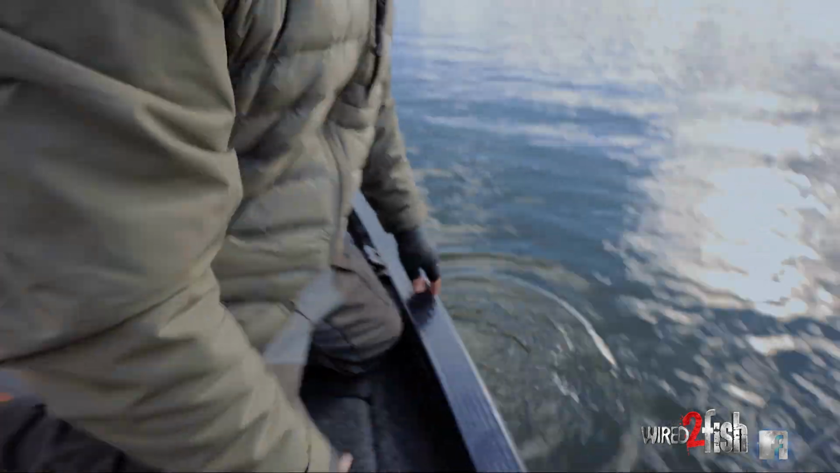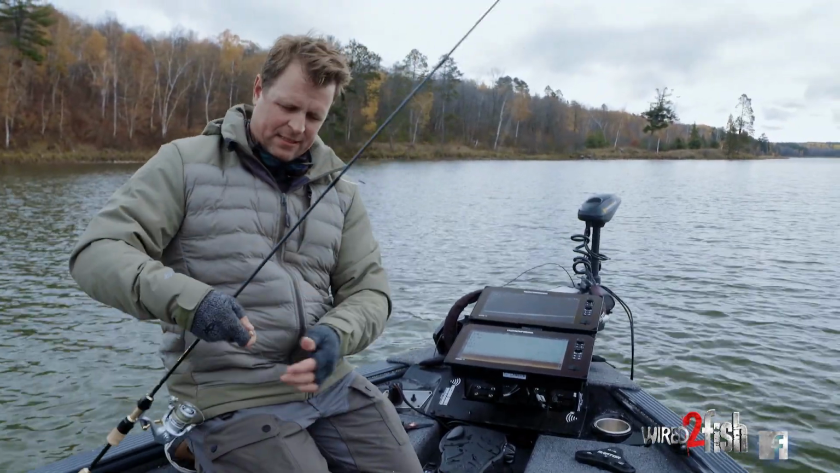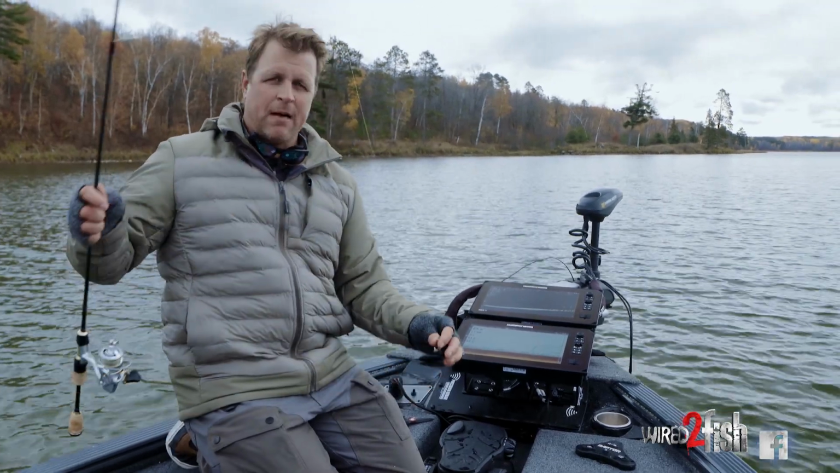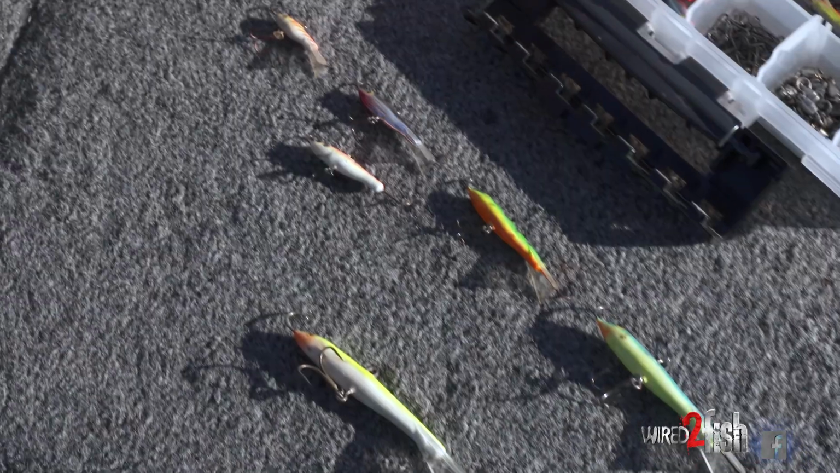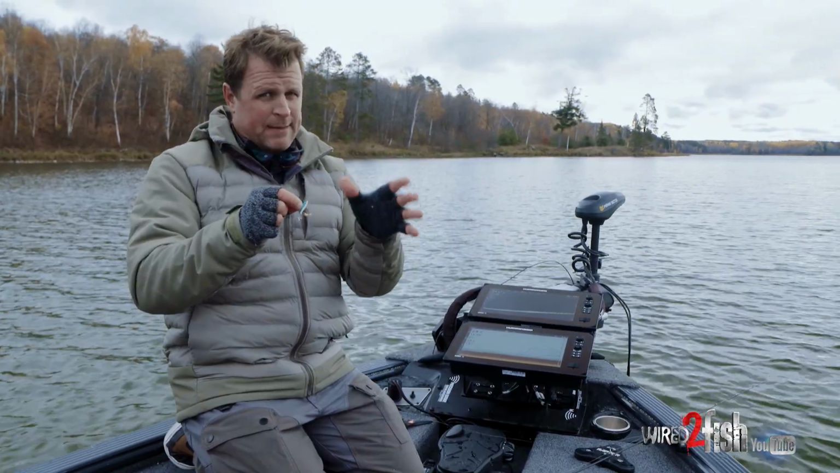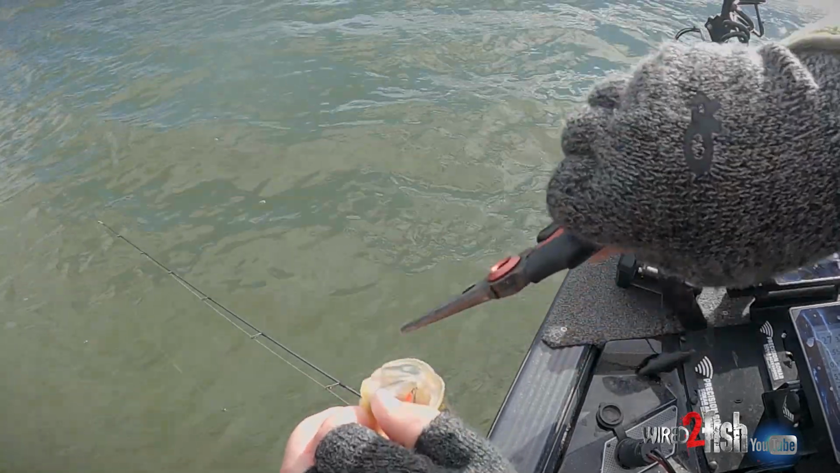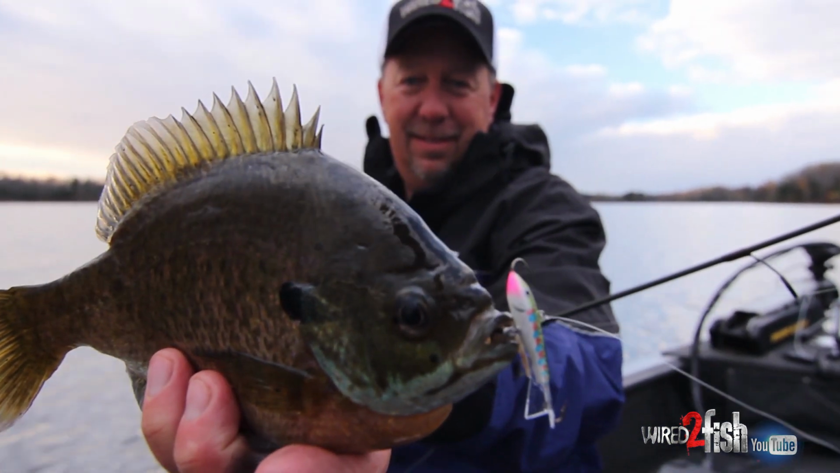There you go, girl. I just want to walk through the core setups that I have on my deck, and this is what I have on my deck pretty much all fall if I'm pan fishing, always. So first setup here, jigging wrap, either a number 2 or a number 3, depending on what I'm chasing. Now sometimes if the crappie are finicky, you got to go down to a number 2. Generally speaking, I want to fish a number 3 because it gets down quicker, and crappie have no problems eating that. And you'll catch plenty of bluegill too on that belly treble hook, especially if you have it tipped.